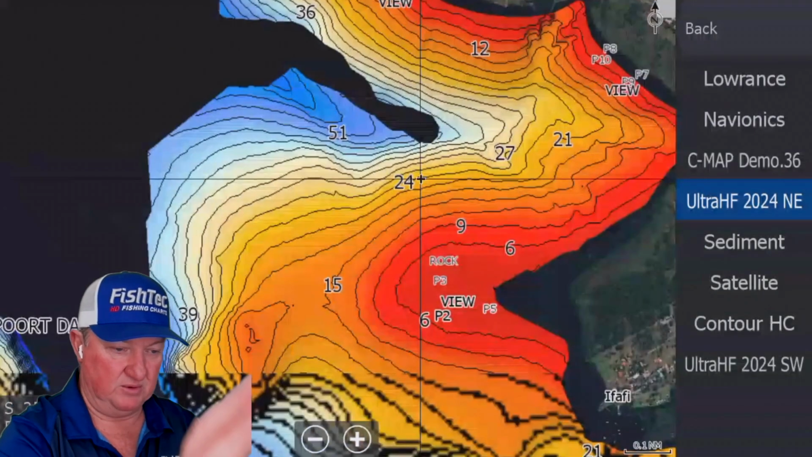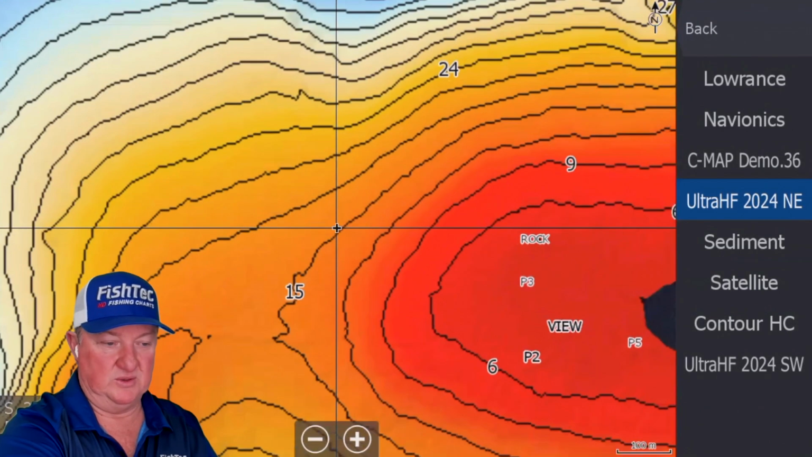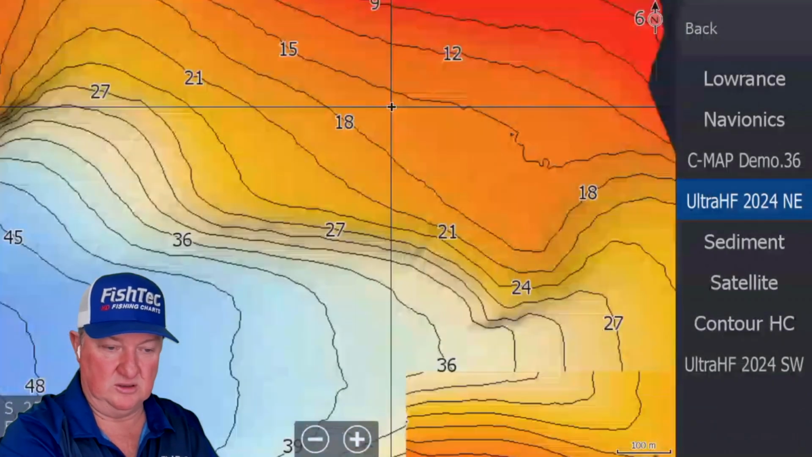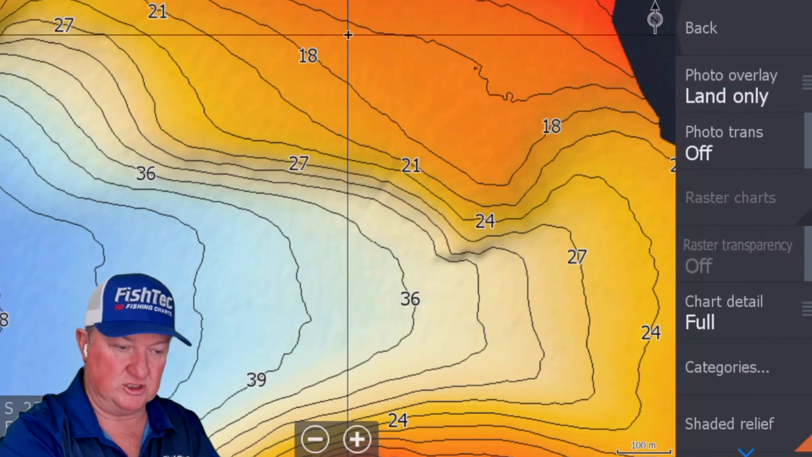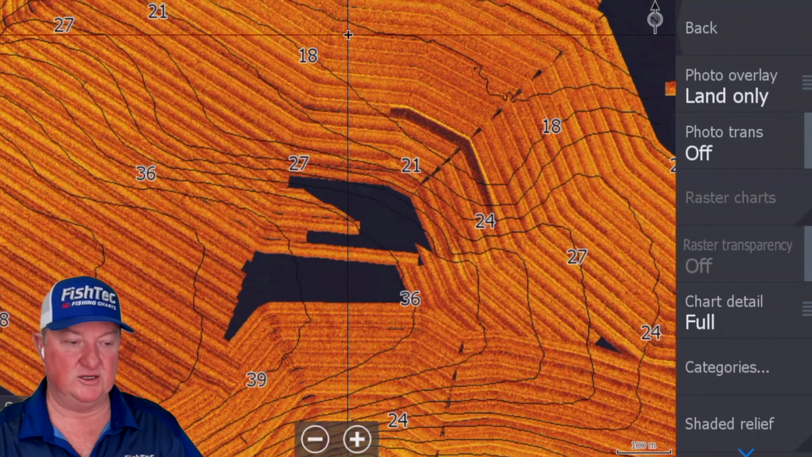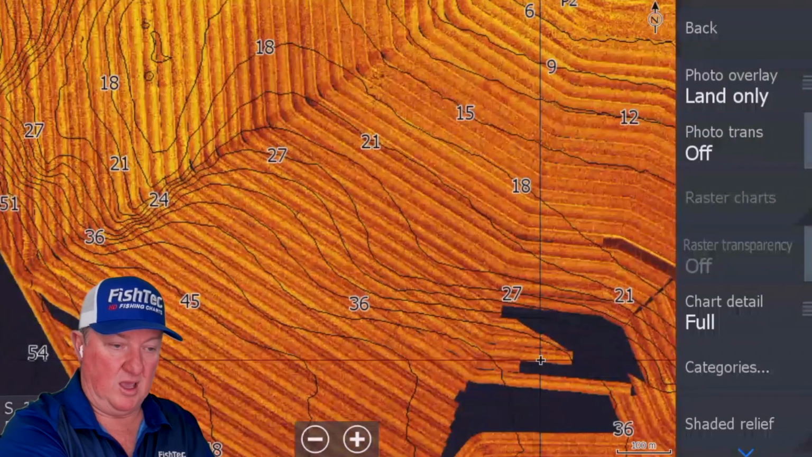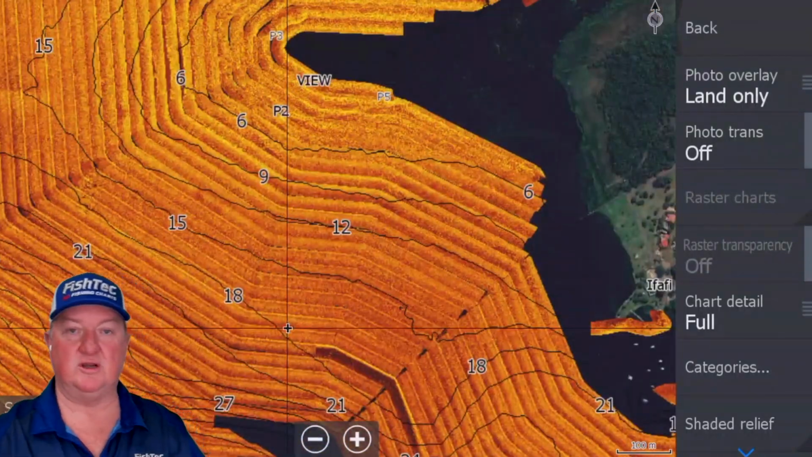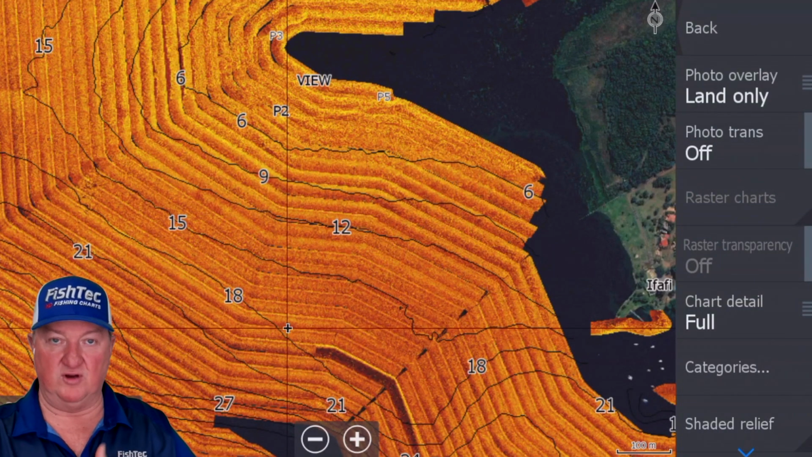But guys, keep in mind from a fishing perspective, the game has changed with these charts. Absolutely changed completely. You'll notice I've put the shaded relief on top of the Ultra HF. It's something that I didn't do before. What I'm trying to do is minimize the steps to view the various charts.